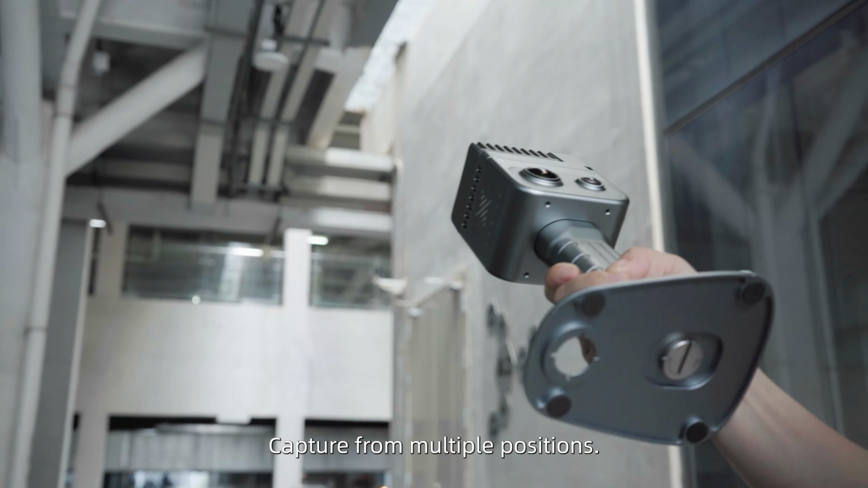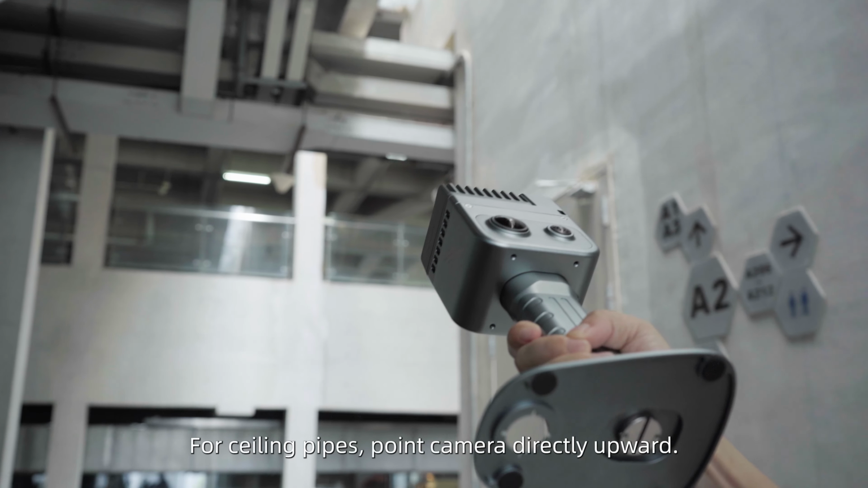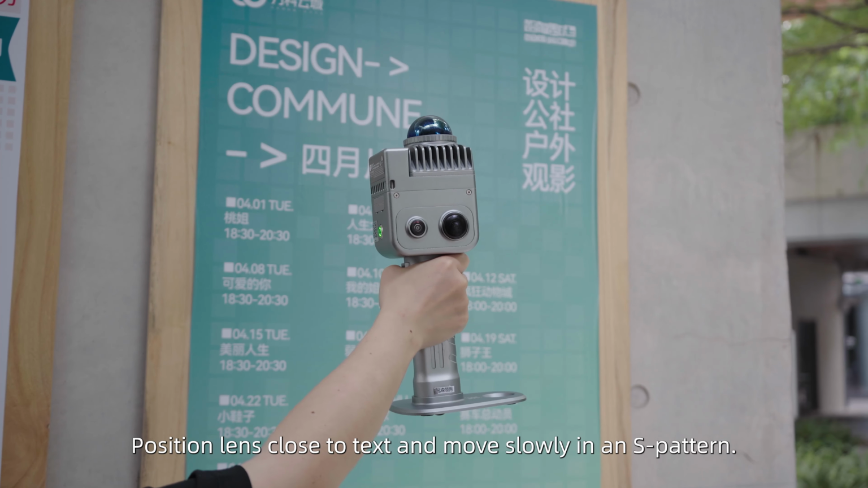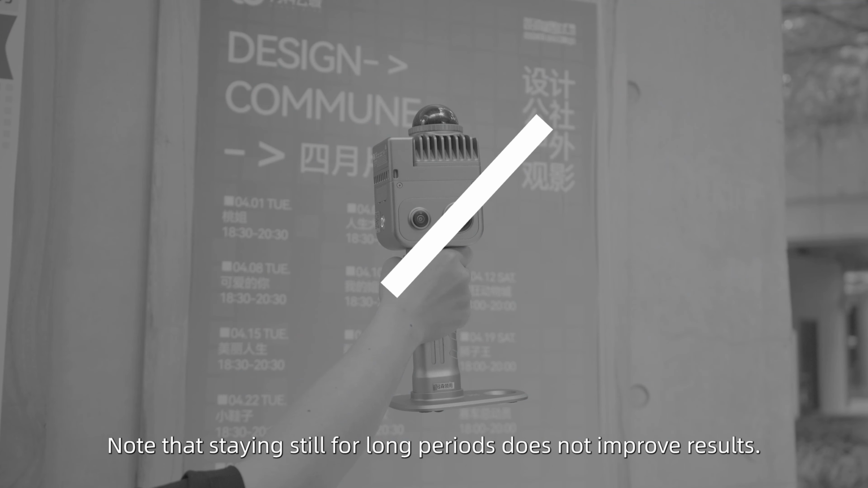For pipelines, capture from multiple positions. For ceiling pipes, point the camera directly upward. For text details, position the lens close to the text and move slowly in an S pattern. Note that staying still for long periods does not improve results.